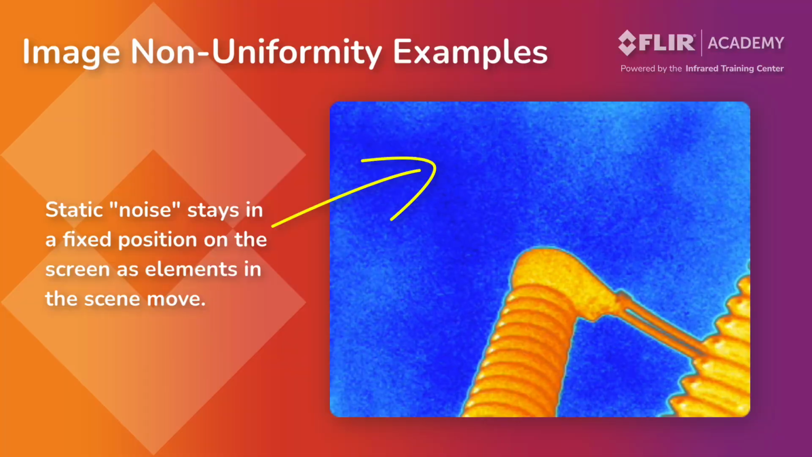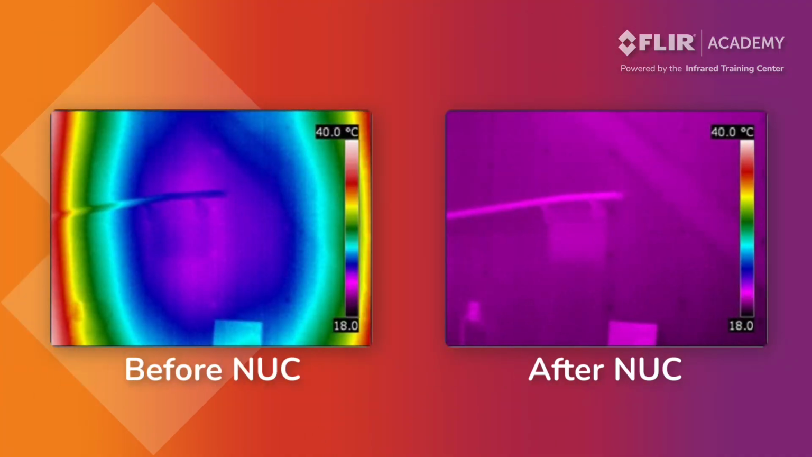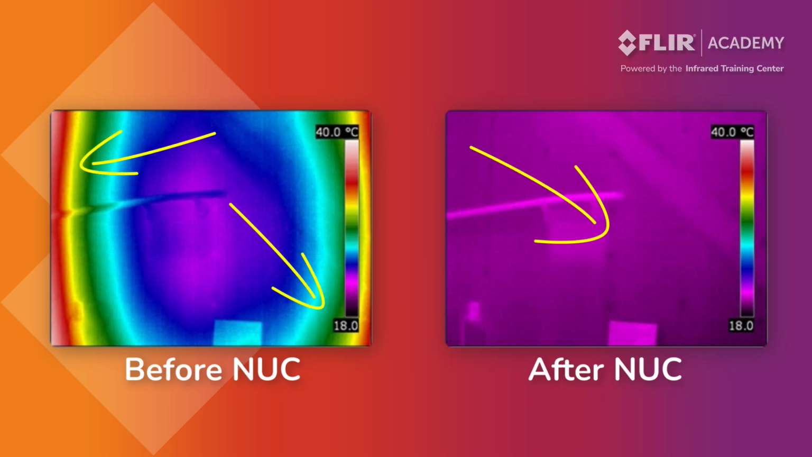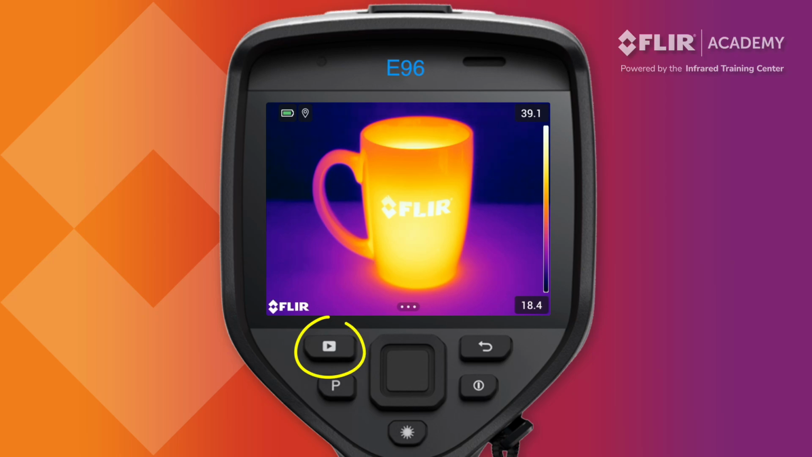The clicking that you hear is a shutter that drops down in front of the detector inside the camera. Its purpose is to provide a uniform target for the detectors to reset against. The result is a better image that's more thermally stable and consistent throughout your inspection. You can force a non-uniformity correction by holding down the archive or playback button. The image will pause for a moment while the shutter engages and the word calibrating appears at the top of the screen.